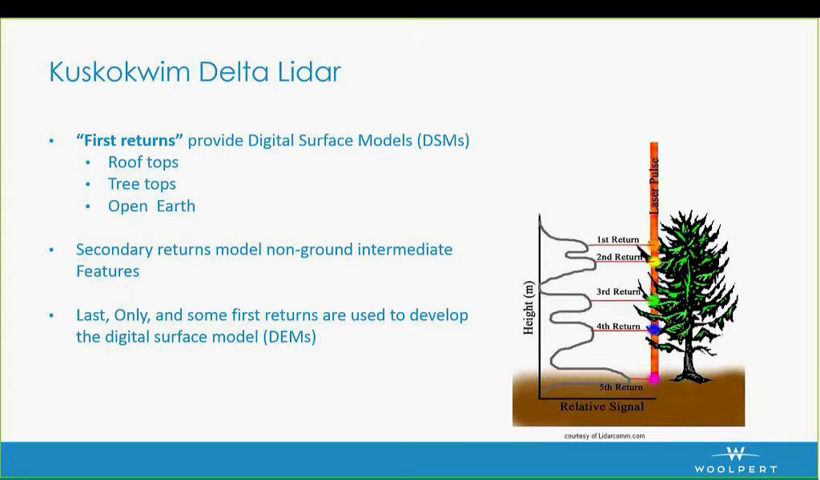And then you can also get secondary returns throughout the data set, which are tree canopy, typically just a way to model the canopy of trees. And then typically your last or your only or sometimes your first returns are used to develop the digital elevation model. Depending on what's on the ground, different returns can be used to create the digital elevation model.